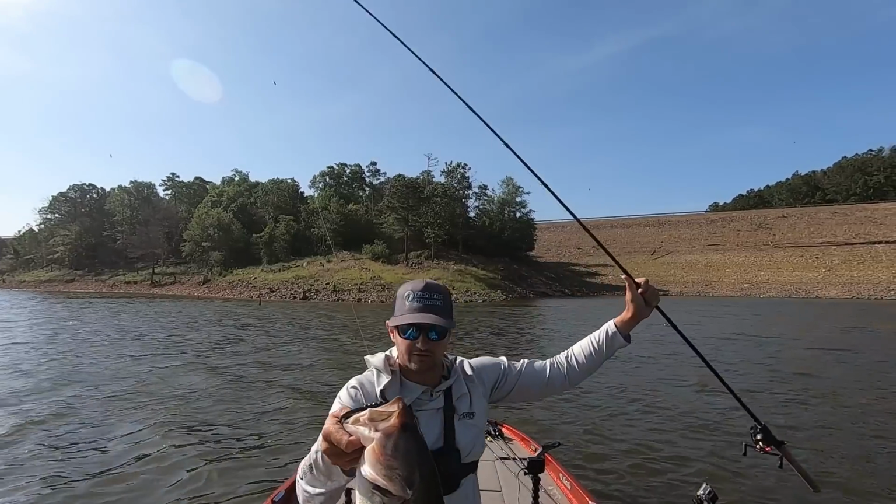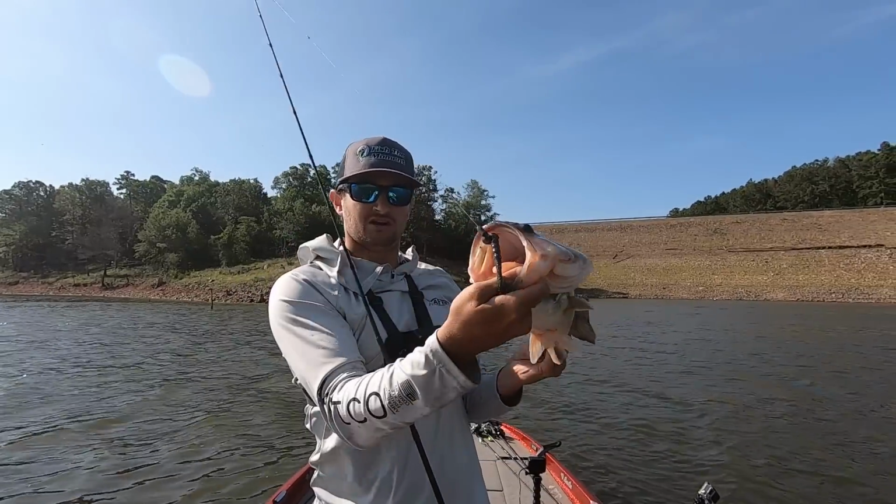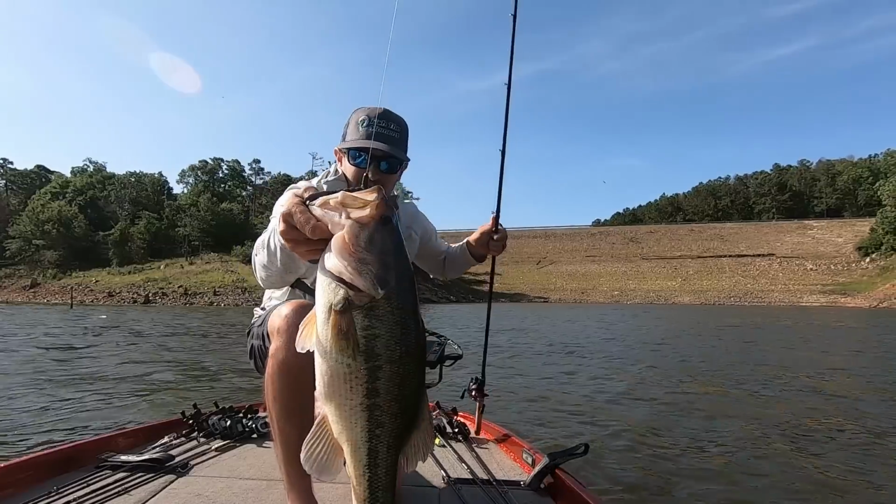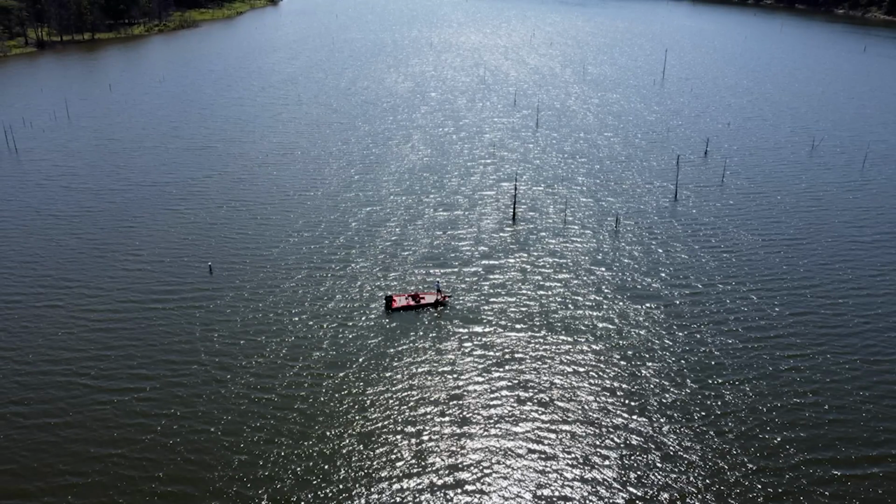I'm right here fishing another ledge, y'all. I've had the Livescope for 2 years now, and I'd like to share with y'all today how I use it this time of year, end of May to early June. Let's get into it.